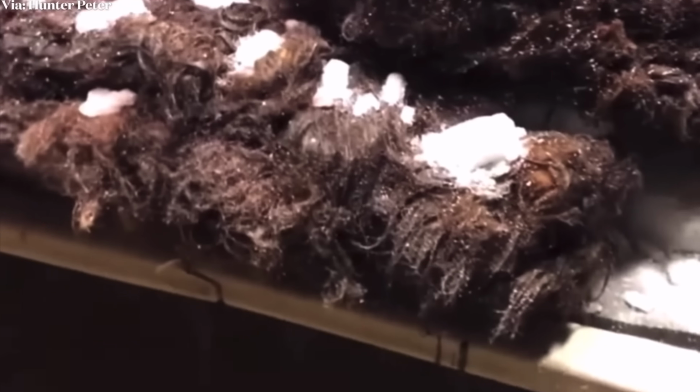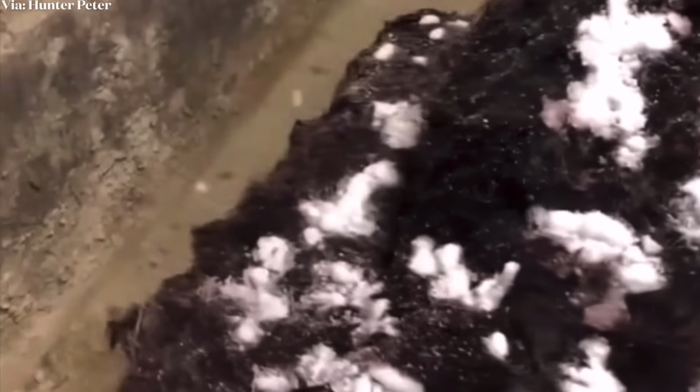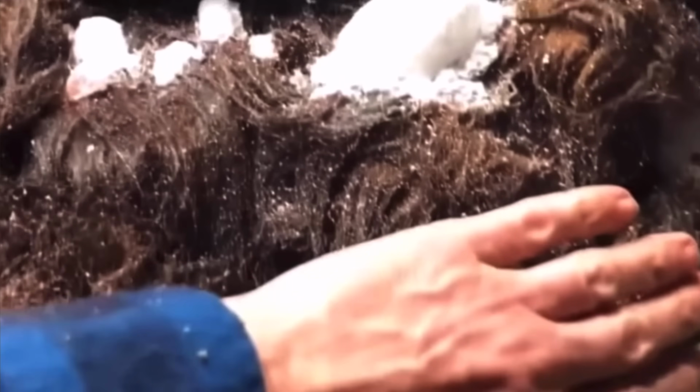Taking a look at a very mysterious piece of footage. A man named Hunter Peter claims to have the body of a Bigfoot locked away in a freezer. Take a look. You can see its very large hands. See its eyes. You know, compared to a human's hand, like my hand's not even close.